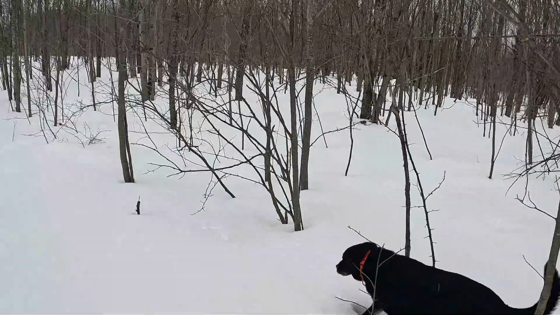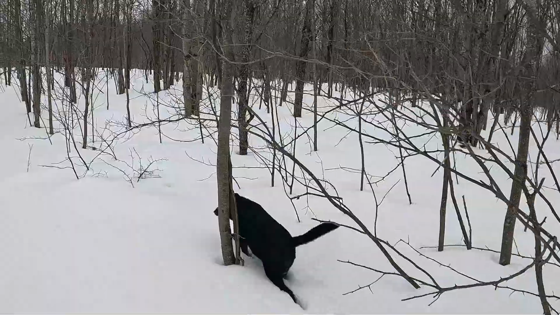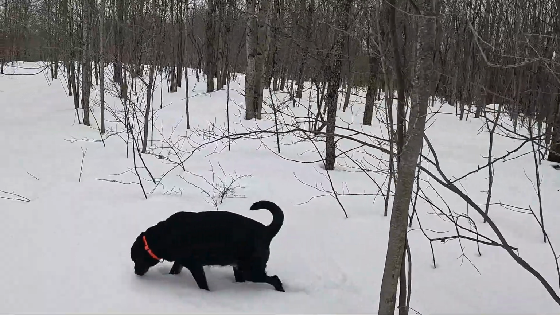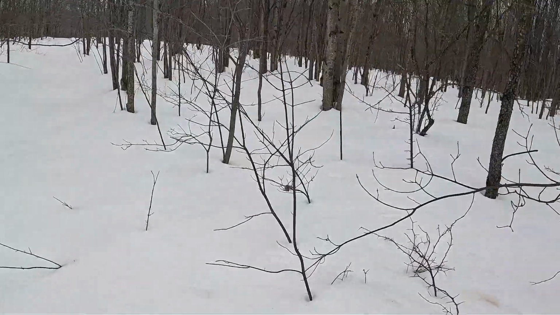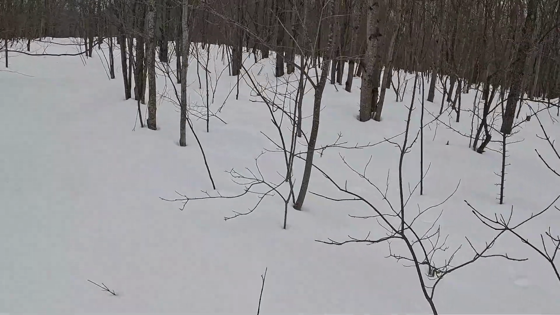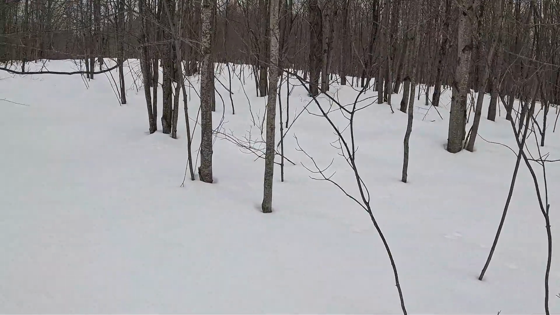So I know a lot of people in town, they take their dogs for walks. Sometimes they look at that as a chore. But for us, you know, you're experiencing nature, you're experiencing their joy as well. And it's just pure happiness. It's great.